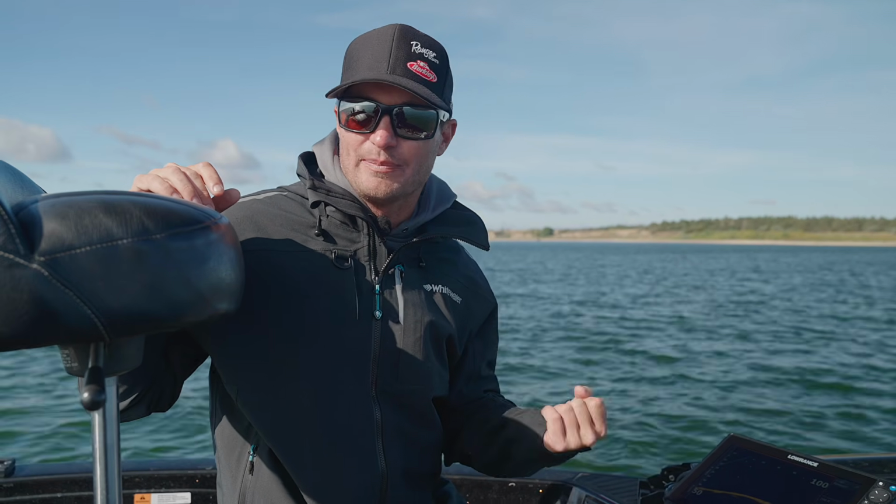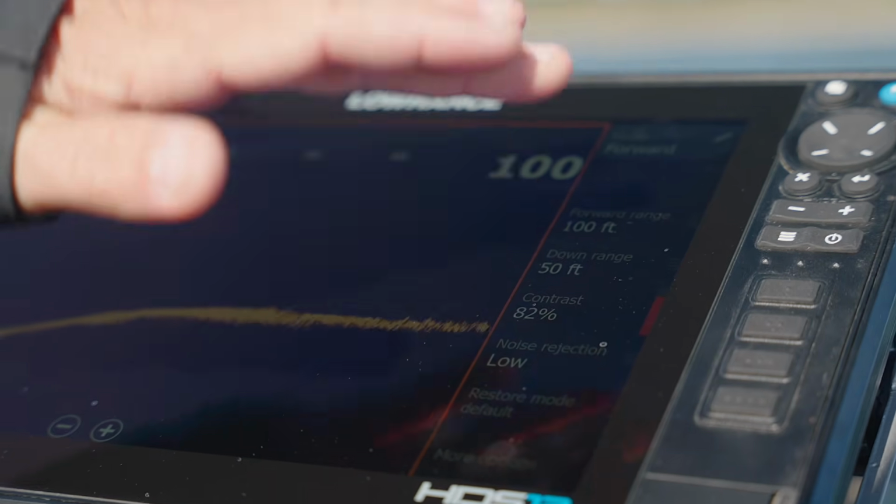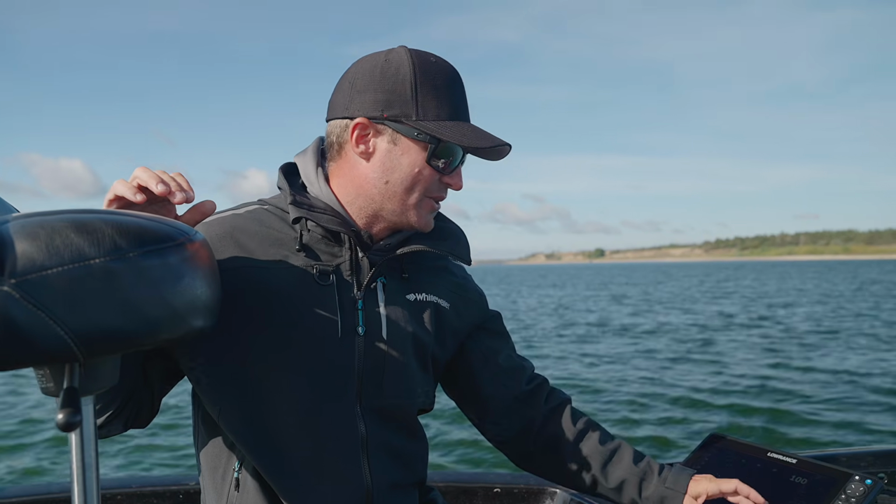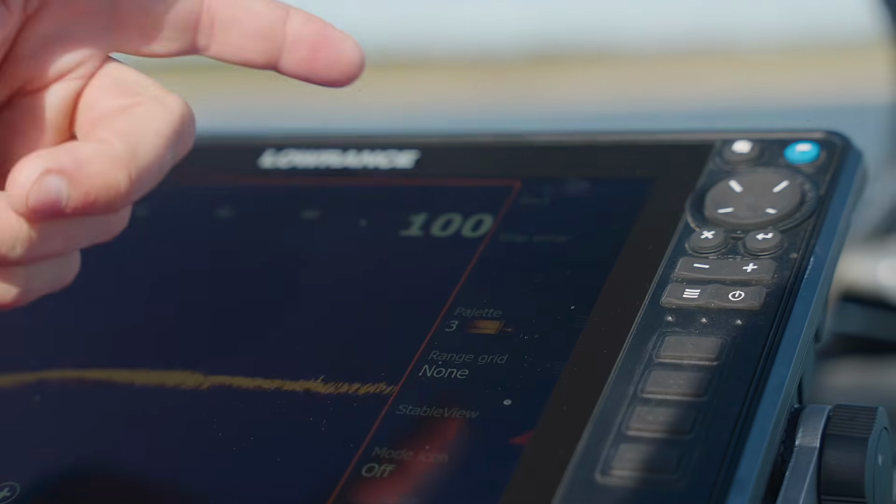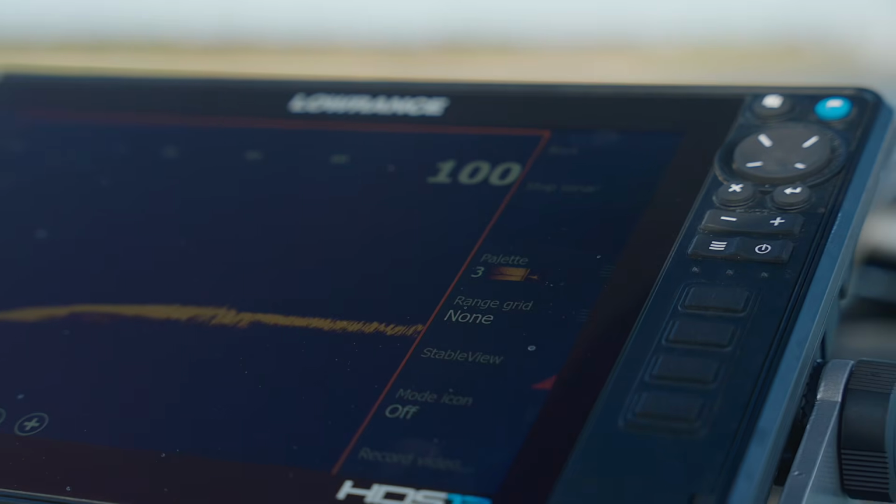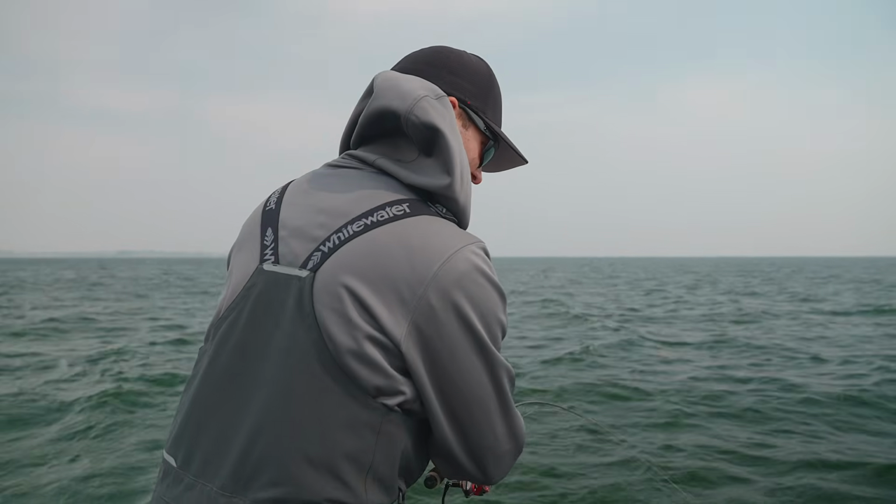And then sliding into your contrast. The contrast is basically your sensitivity. I generally take it off of auto, and I run anywhere from 78 to say 82. Lastly, the shading, I generally go with color palette 3, which gives it some shading. And lastly with this, I always have Stable View on. Stable View just really balances out your picture, stabilizes it just like it says, especially in those rougher and wavier conditions.